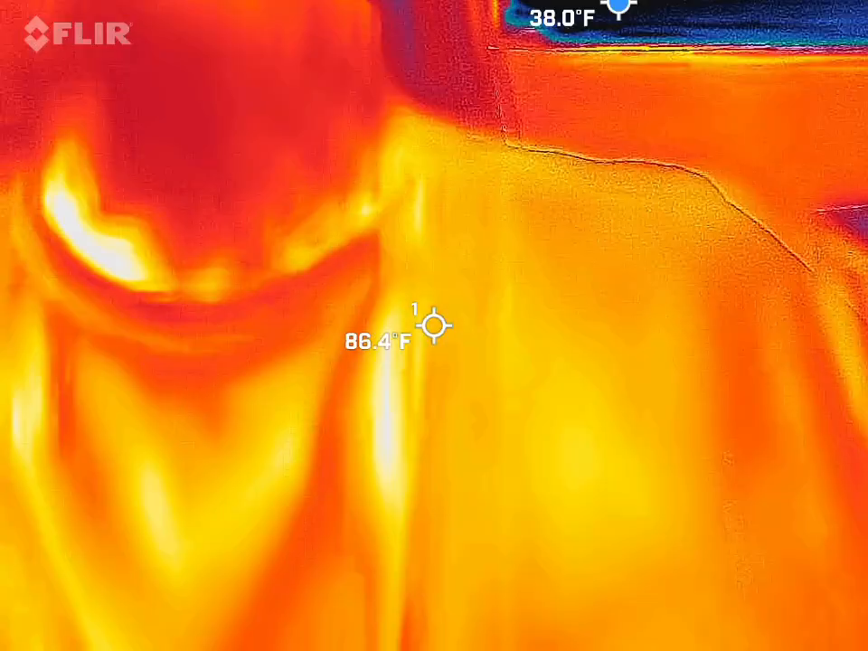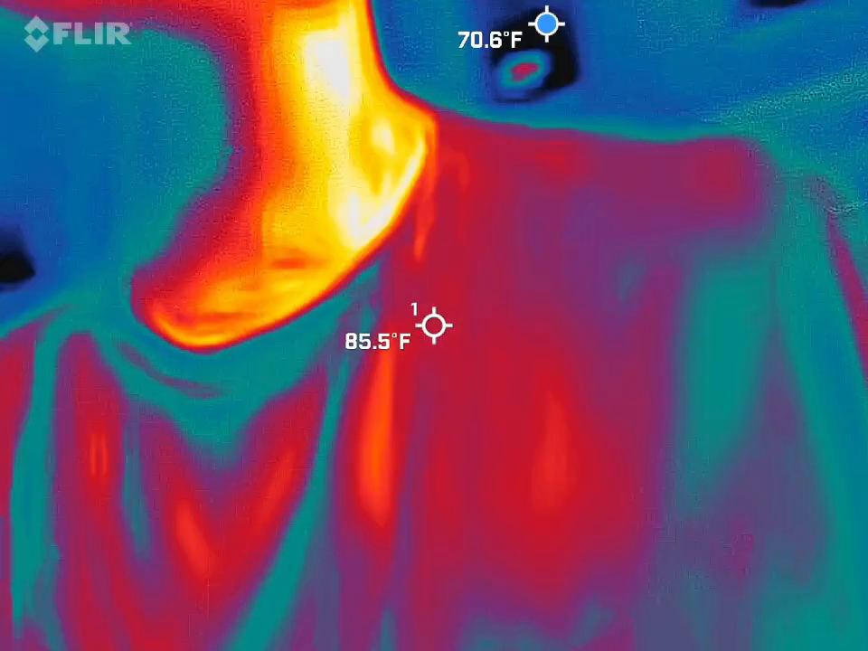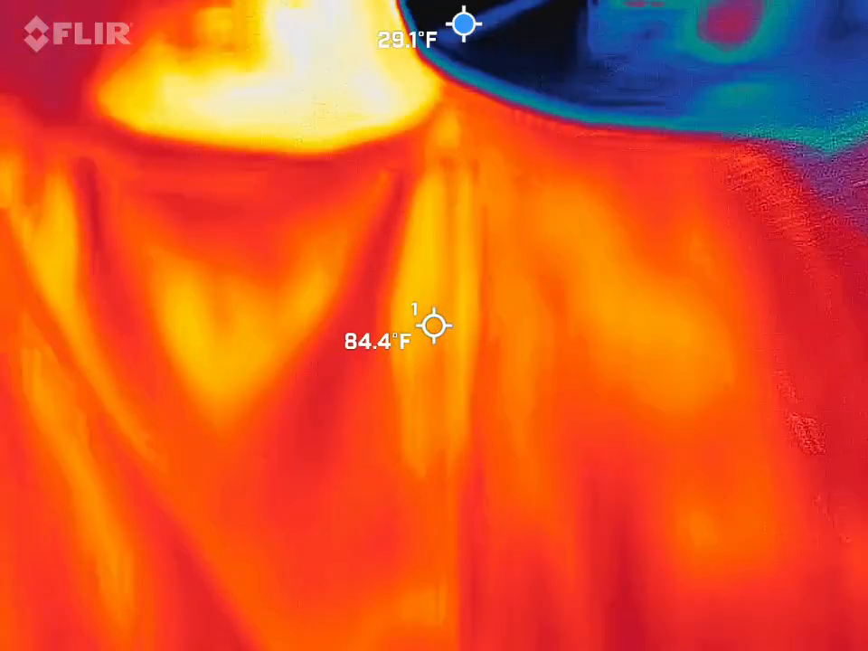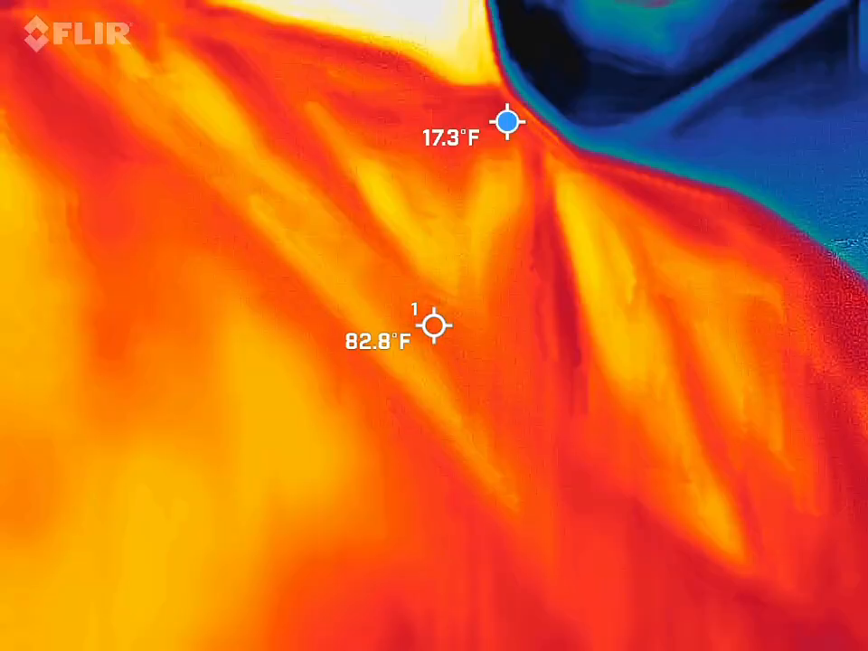Sorry, fellas, this is how this goes. Because you ain't pointing it at me. It's pointed at me. That's what I said. I'm in the frame. Yeah, he's pointing at him. He missed my point. Yeah, he's slow. In the frame.